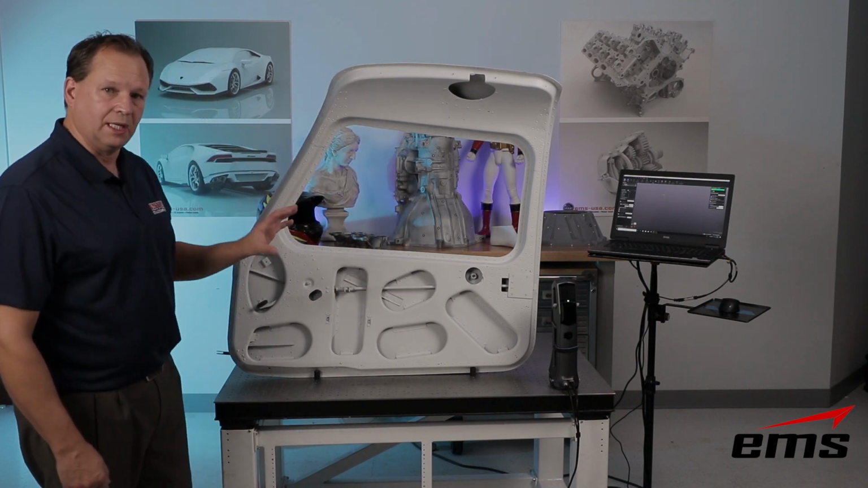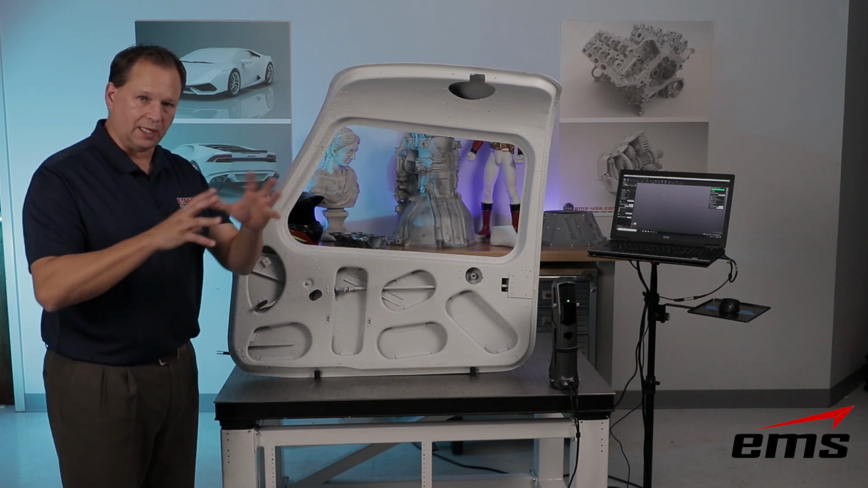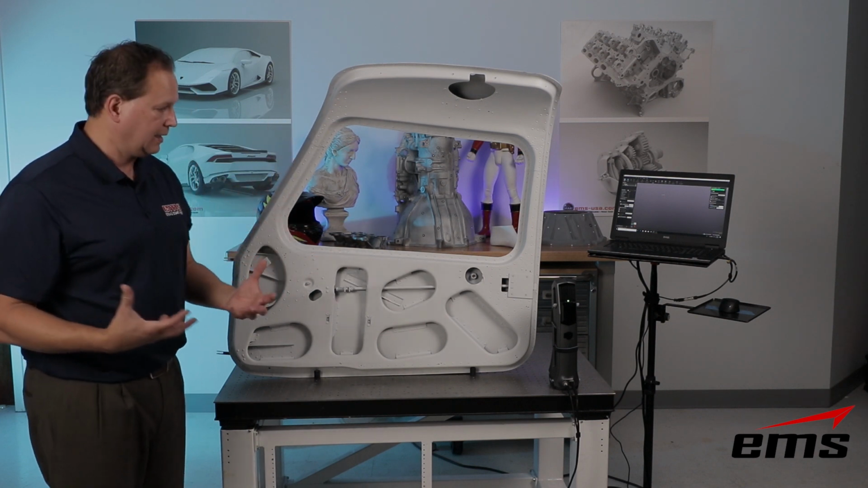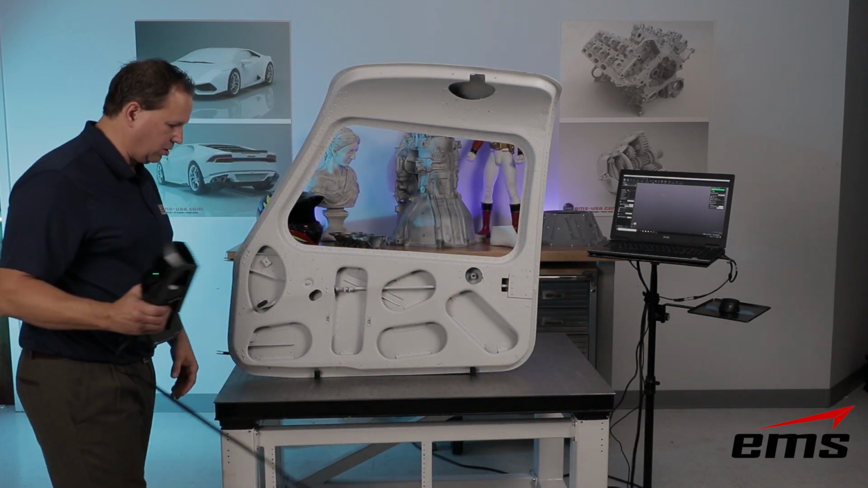We shouldn't have too many issues locking on and moving around. So again, as long as your part has a lot of geometry, a lot of shape to it, the scanner should work great. So let's get started. I'll kind of talk as we go along.